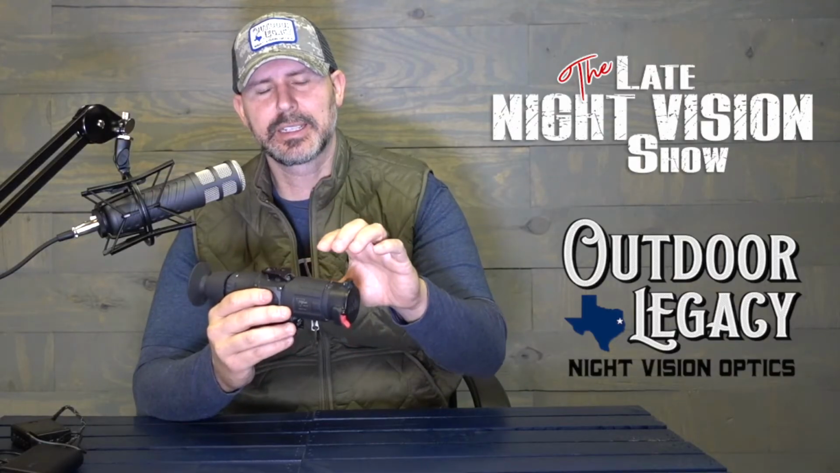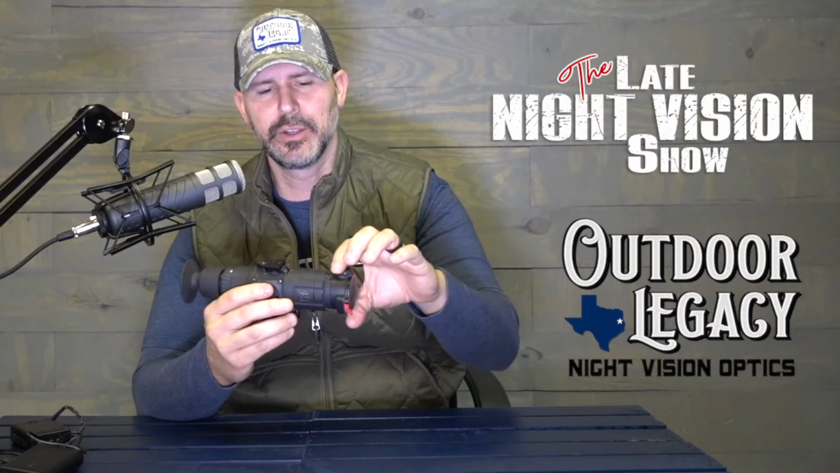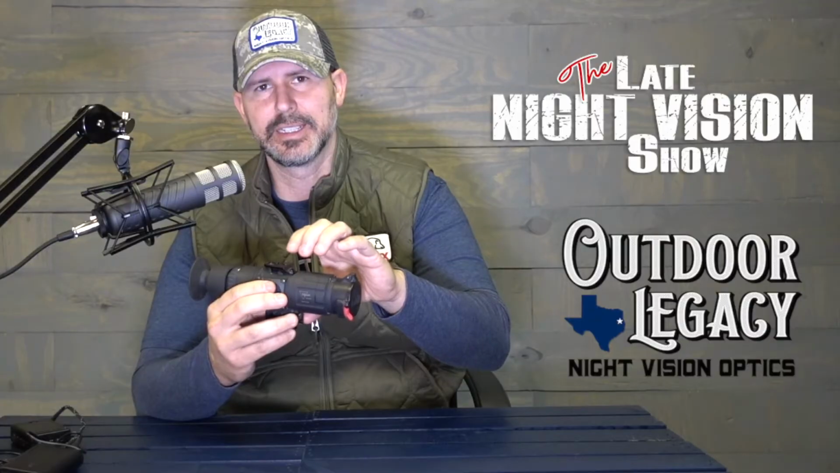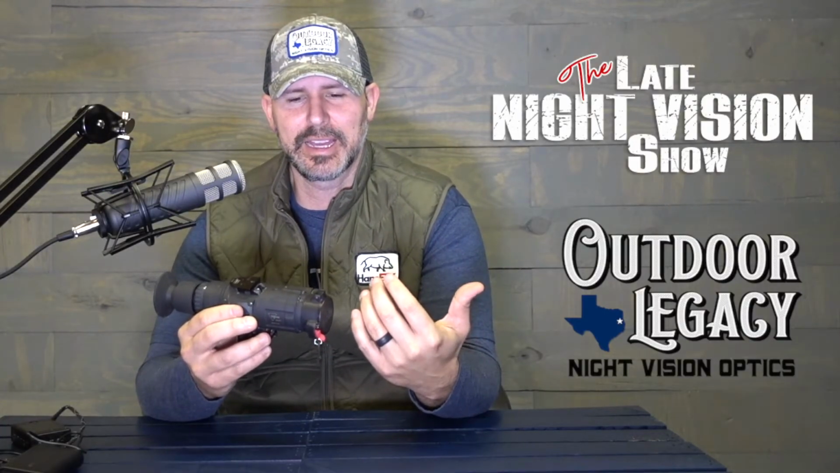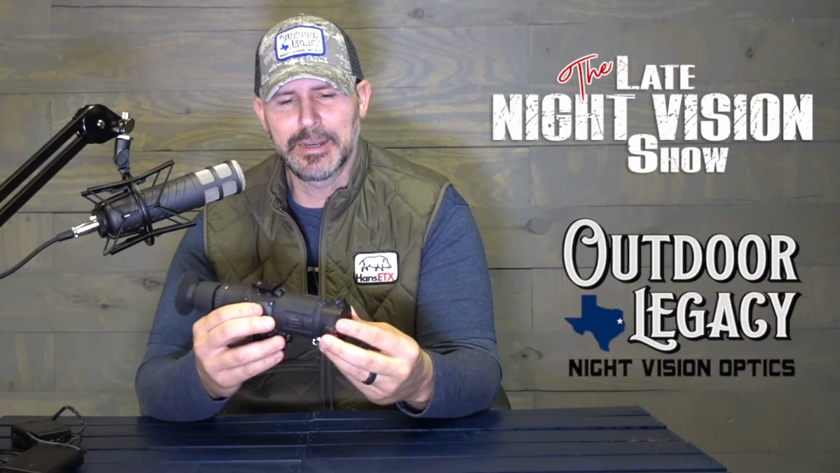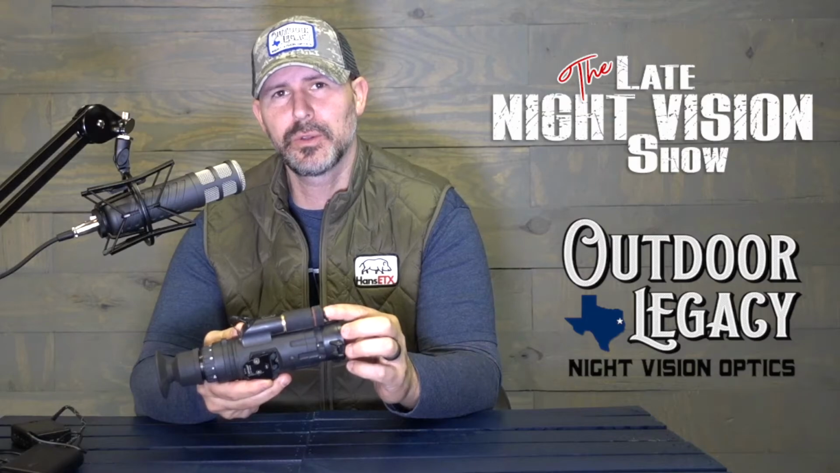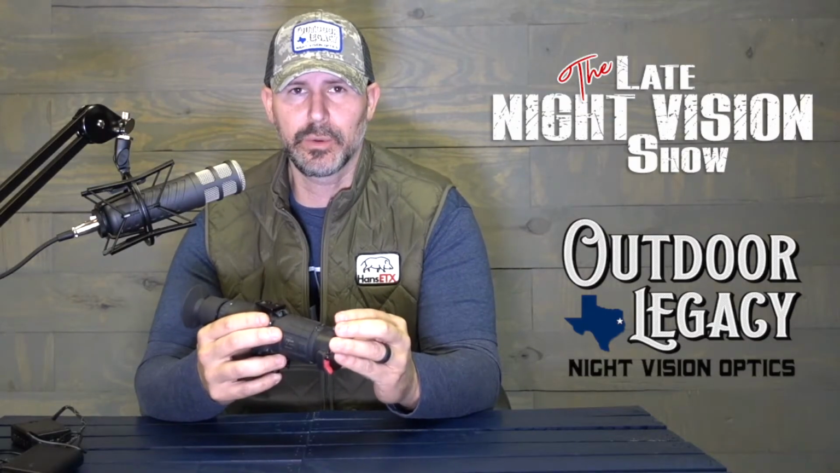It does have an eyepiece focus, and it's got something interesting. It's basically got an internal digital focus, so you don't turn a dial on the front like some scopes. It's actually done internally and it's digital. So it's a digital focus, which is pretty cool. I like that option a lot. Also it runs on two CR123A batteries, and it does not have the internal video recorder on this.